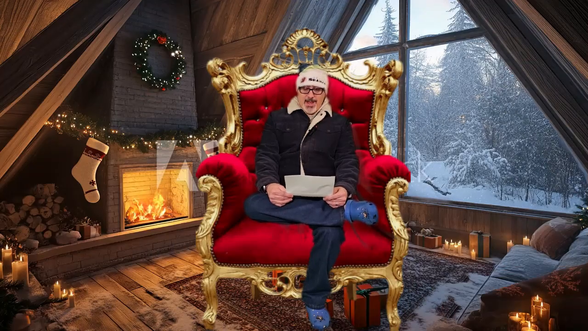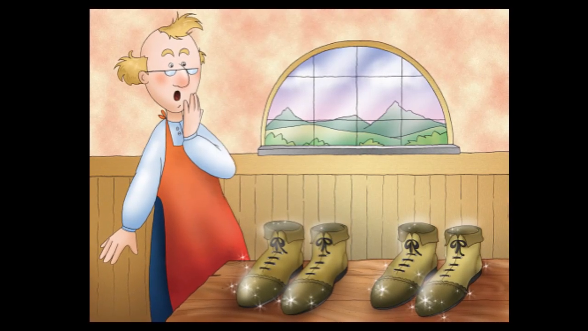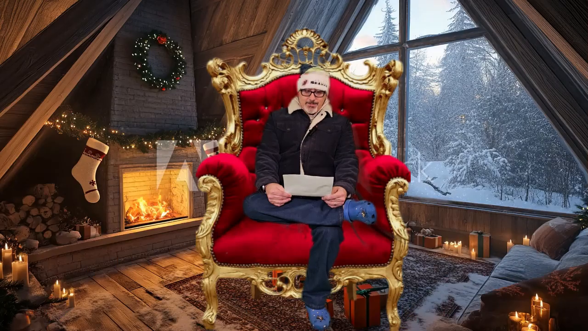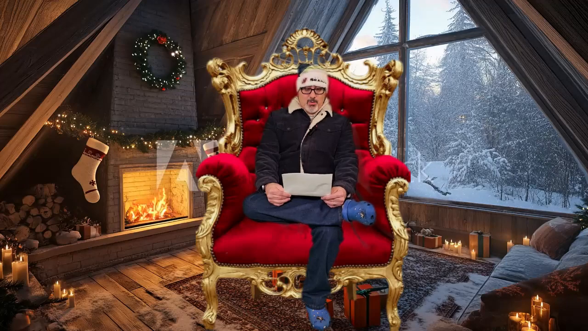In the morning, after he had said his prayers, he sat himself down to his work, when, to his great wonder, there stood the shoes already made upon the table. The good man knew not what to say or think at such an odd thing happening. He looked at the workmanship. There was not one false stitch in the whole job. All was neat and true. That was quite a masterpiece.